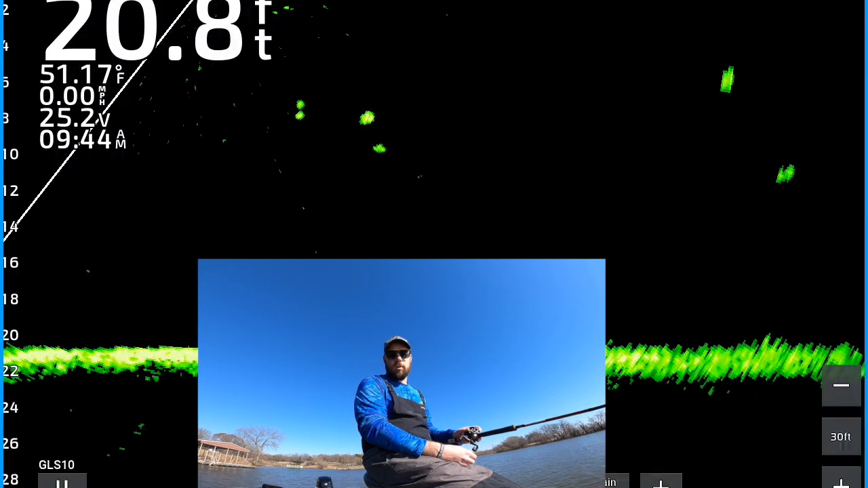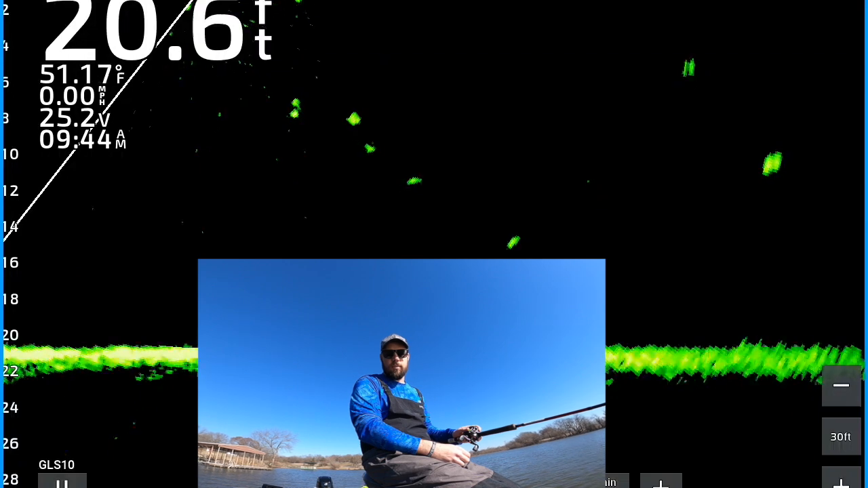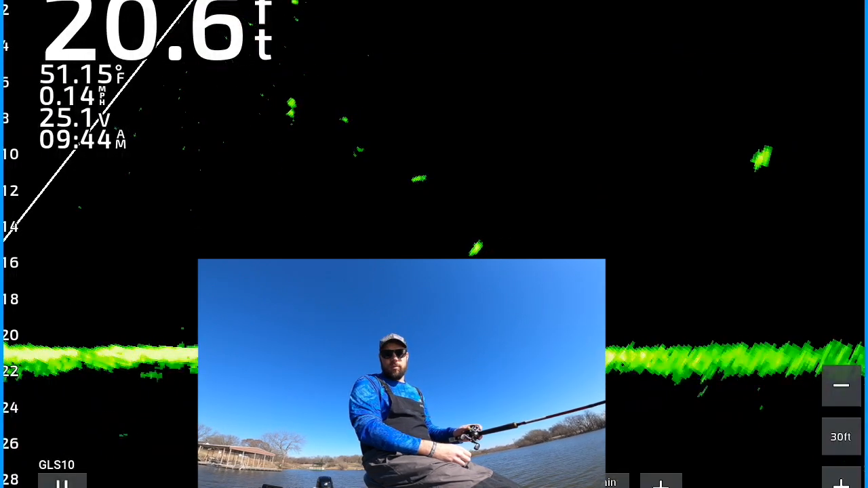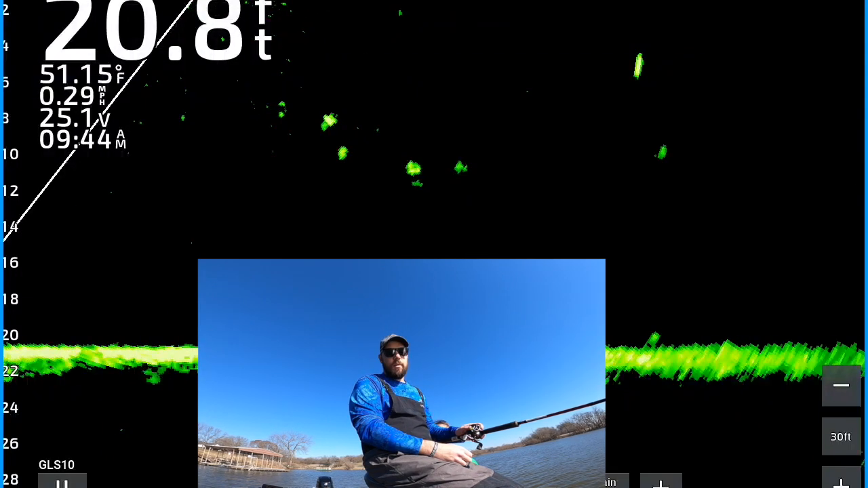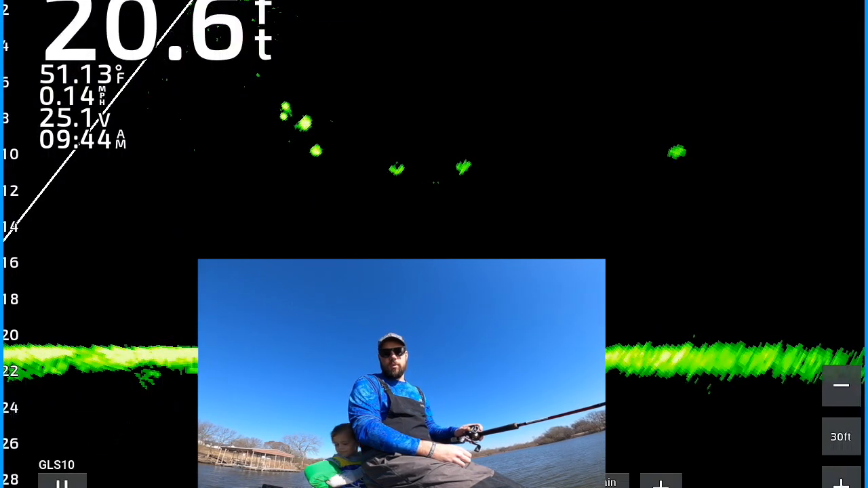I have to turn the trolling motor up a little bit today. We got some pretty good wind going on. It's about 15 miles an hour. I tried to get back here in this cove so that it's not near as bad. But let's get that fish bright, get that bait bright, come right over his head.